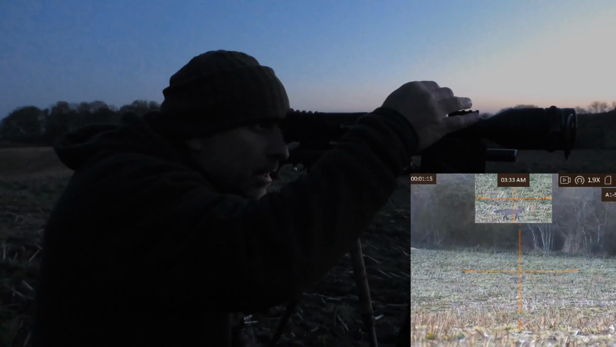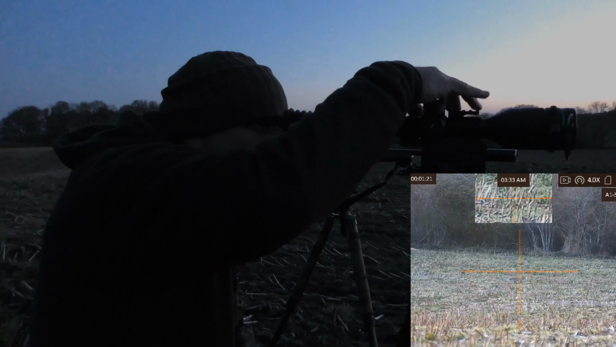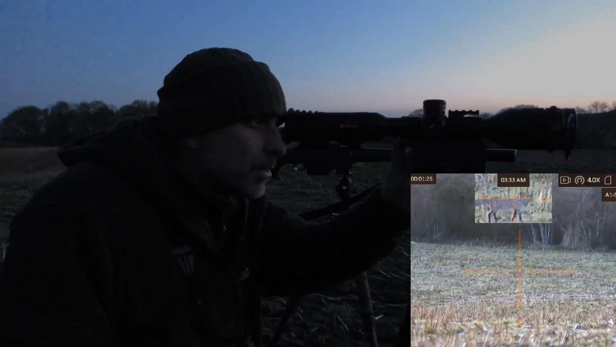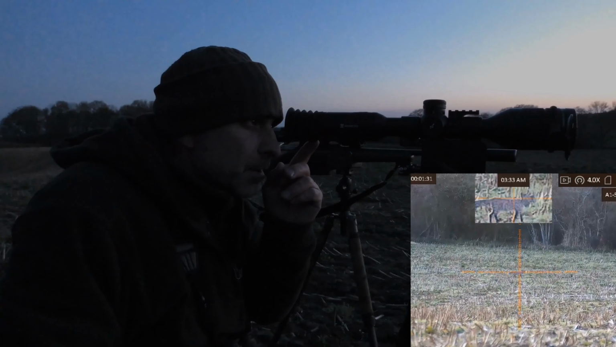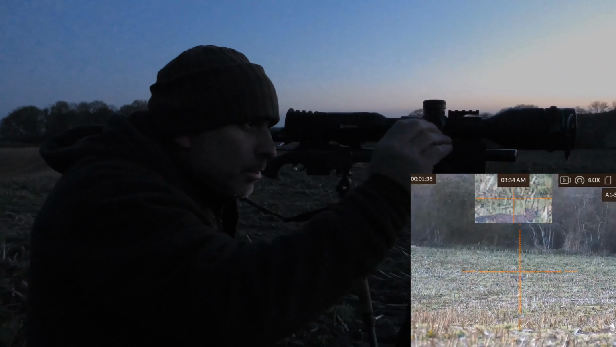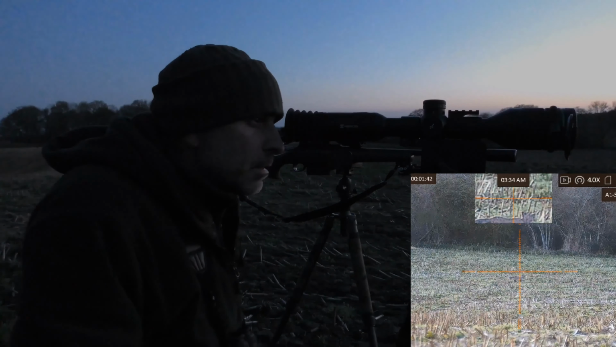And then we'll take that up to max magnification. So we're now up to 4 times, which is 14 times magnification. I'll just move that down a little bit so you can see the picture in picture as well. So like the C50, a little bit shimmery, but still pretty good.